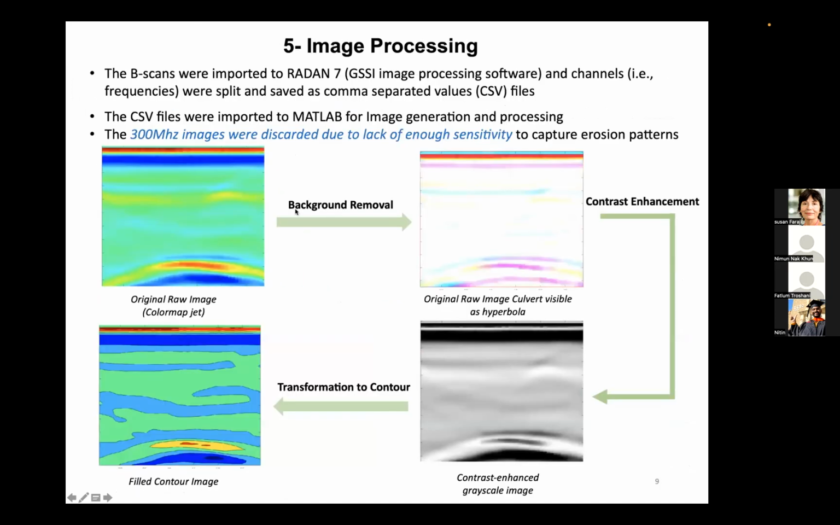Now, for the image processing, first, the B scans were imported from the device, the ToughPad, to the Radan 7 software, which is a commercial software developed by GSSI itself. The frequencies were split and saved as comma-separated values, and these files were imported to MATLAB for further image generation and processing. At the first stage, it was concluded that the 300 megahertz images were discarded due to lack of enough sensitivity to capture the soil erosion. And 800 is pretty good because the depths we're working with are not very deep and allow us to use higher frequency for better sensitivity.